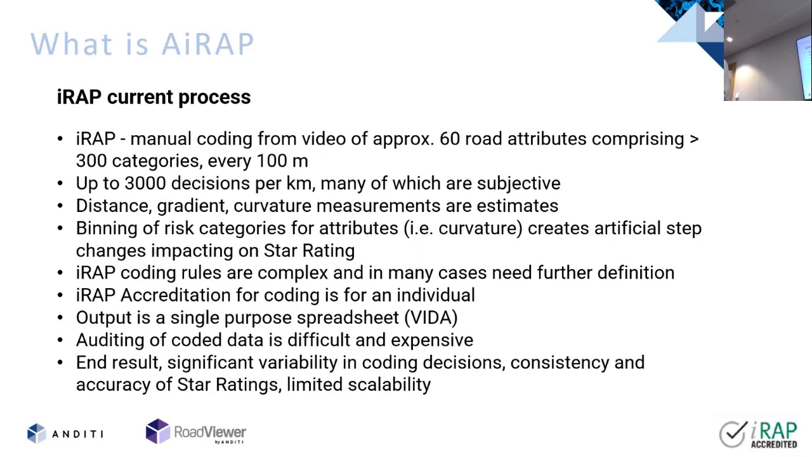The iRAP coding rules are complex. When you look at them in their individual right, they're fine. But when you start applying them across a whole heap of different things and taking them into account, it gets really difficult. And people's interpretation of that varies dramatically, which means the results vary quite a bit. The accreditation is of the individual. So you might have a team working for you, but at some point in time, someone's got to sign off on all that. And because it's all manual, they either have some good processes in place, which are really difficult, or it doesn't happen as well as it should.